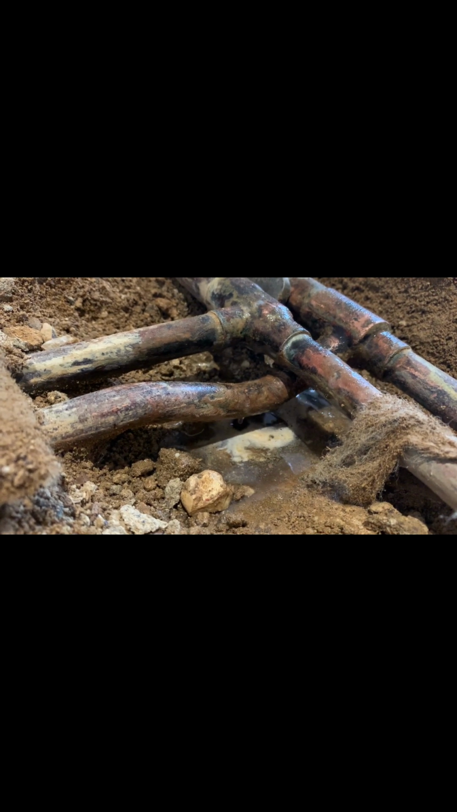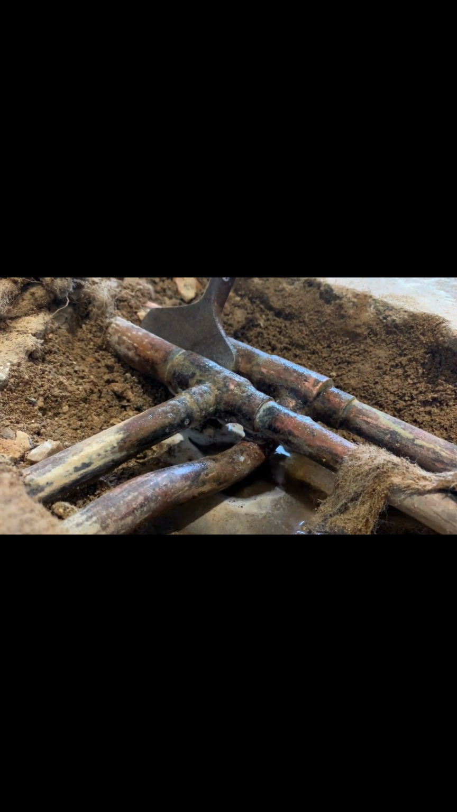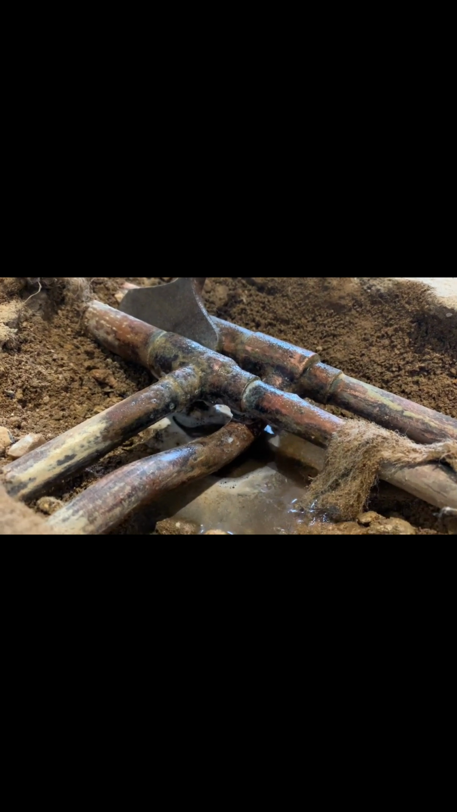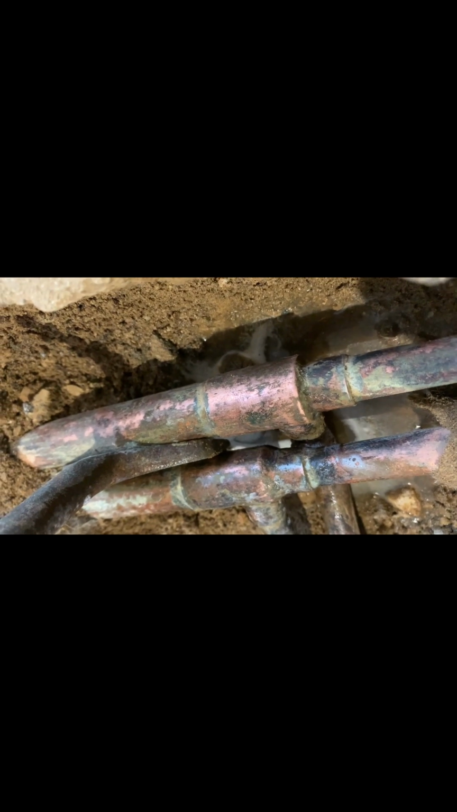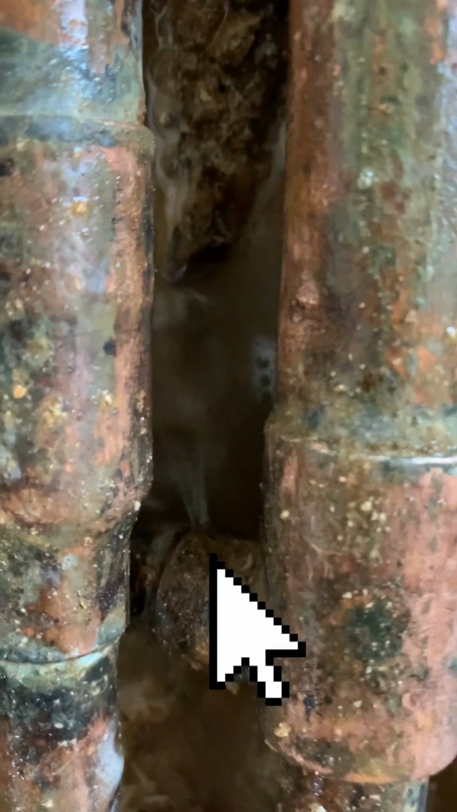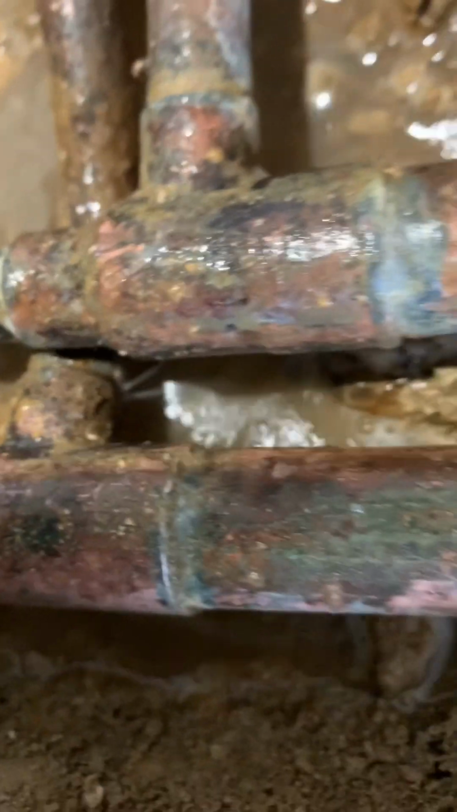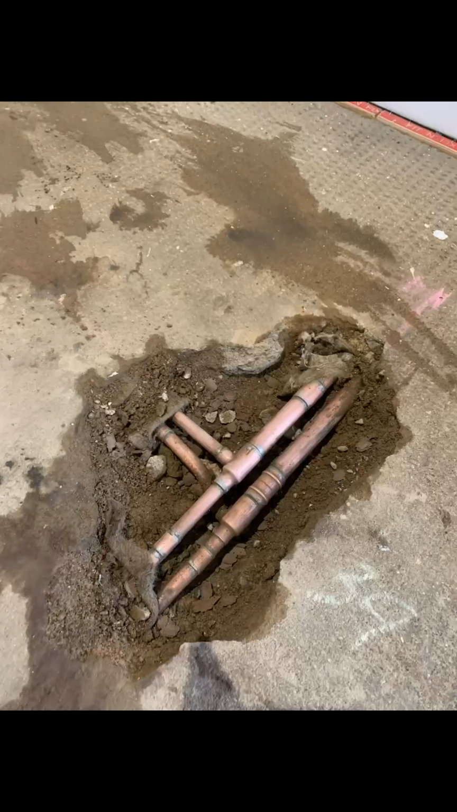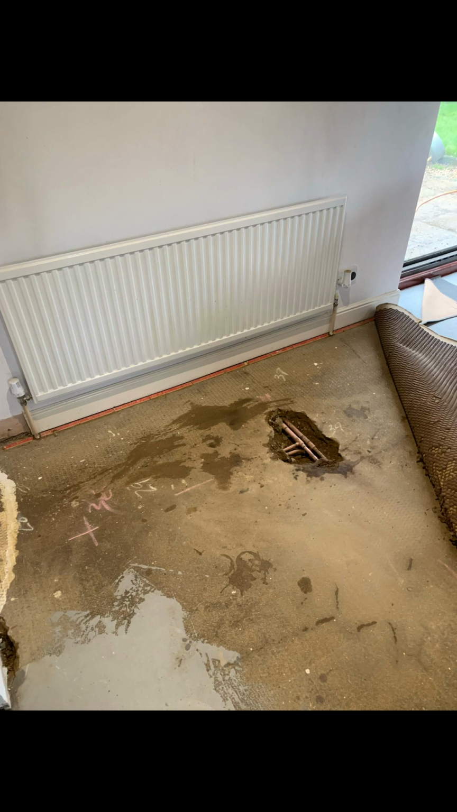And then what we did, we gradually increased the pressure. And the leak got quicker. The leak was on the crossover, the T underneath. And there you can see it. Let's drain the heating down again. Cut out all the pipework and renewed.